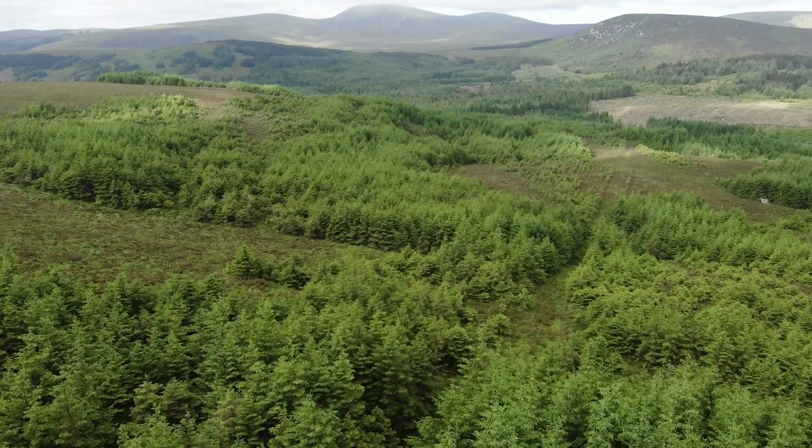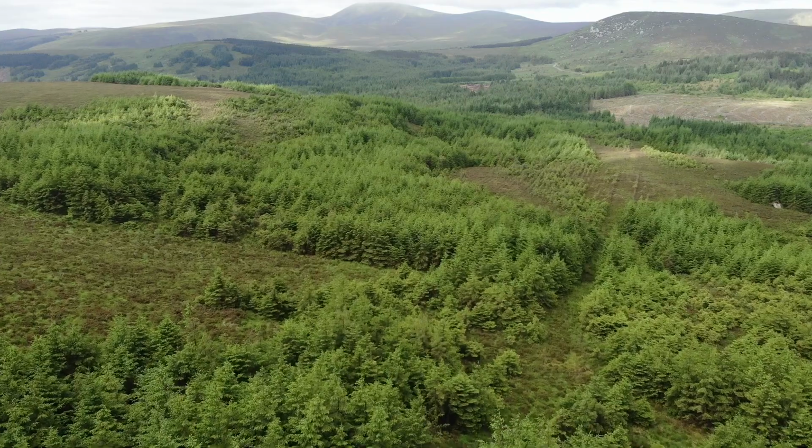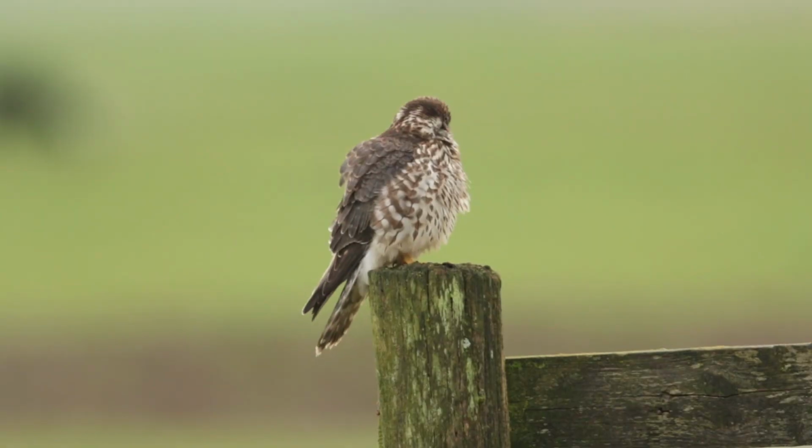Our uplands are home to the smallest and one of our rarest birds of prey in Ireland, which is the merlin.